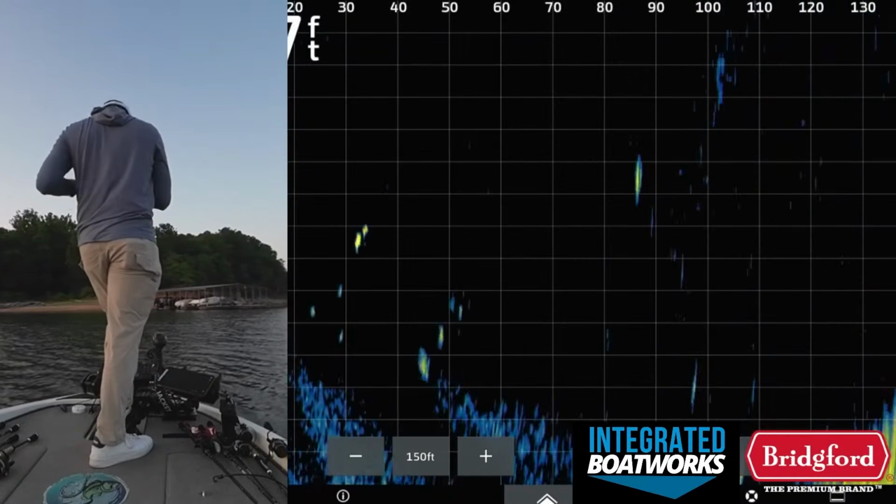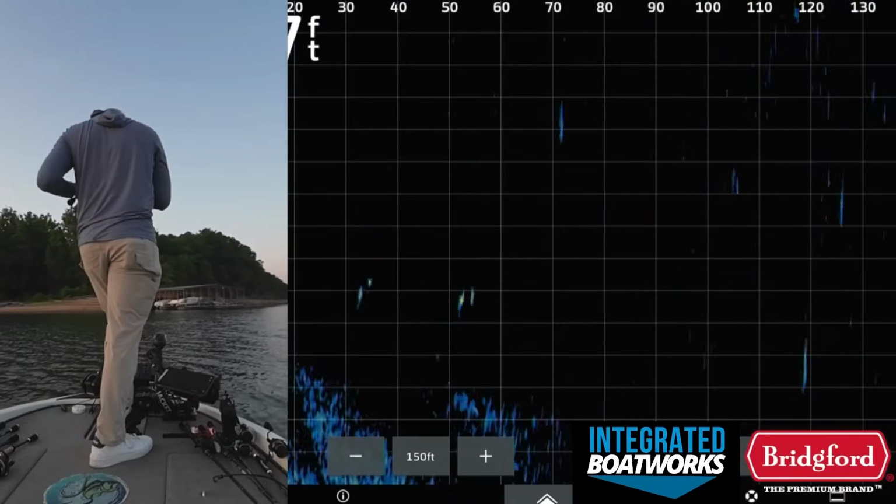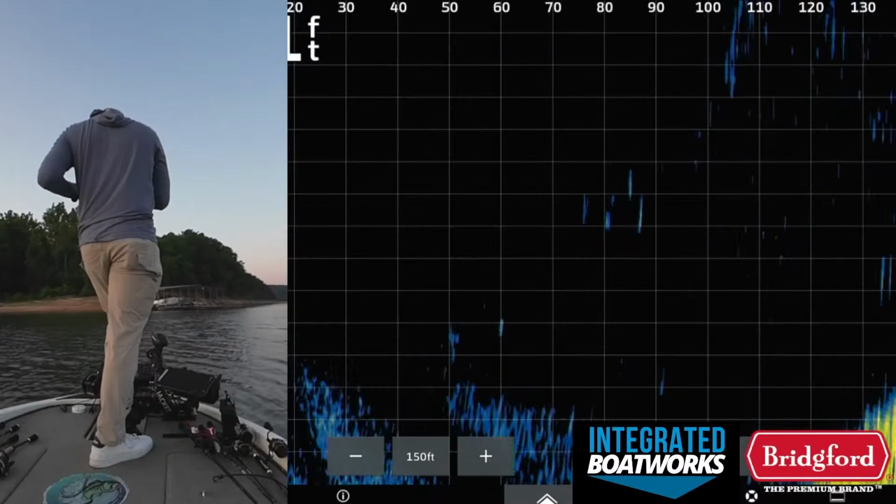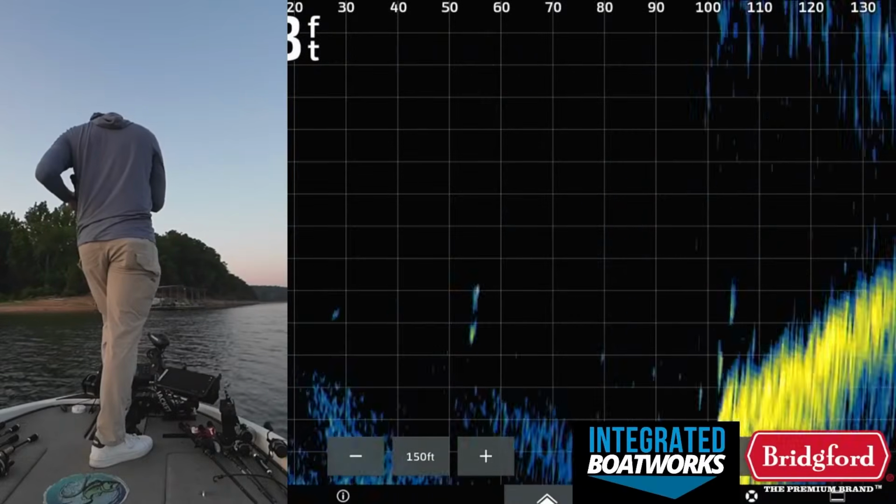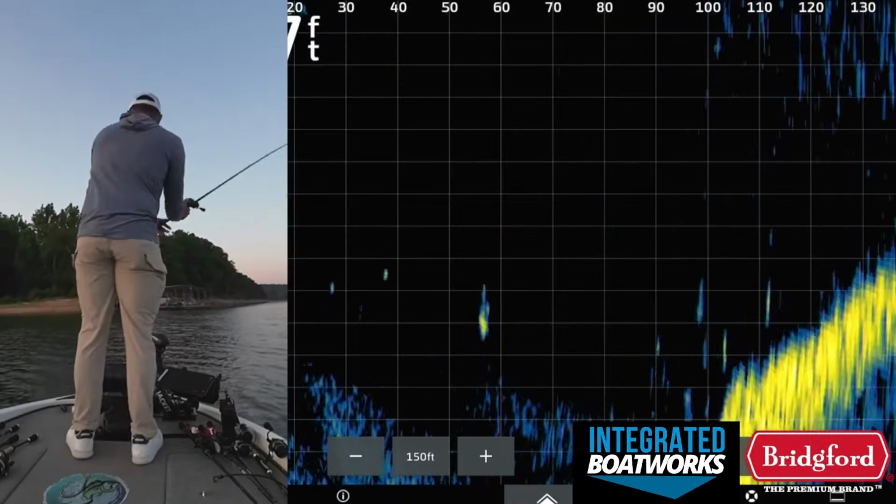Oh. Did one follow my bait? Can't tell. It looked like one was following my bait. My bait's at 60. Maybe these are, I don't know. Thermocline's a little bit deeper here too. Let me fire up.